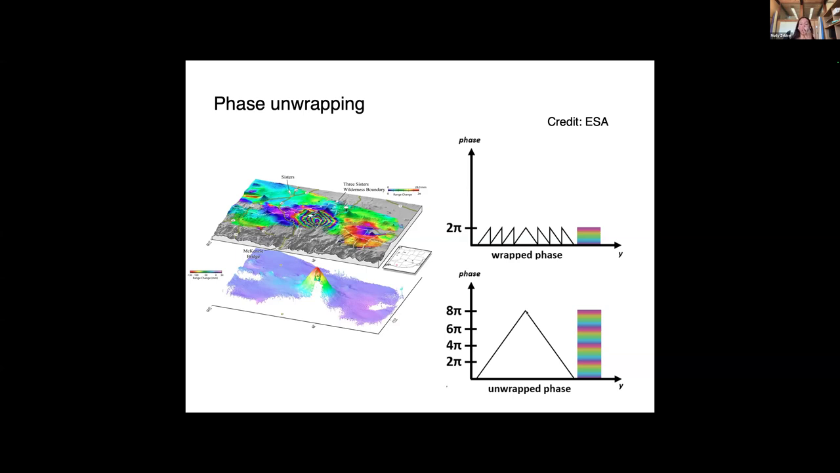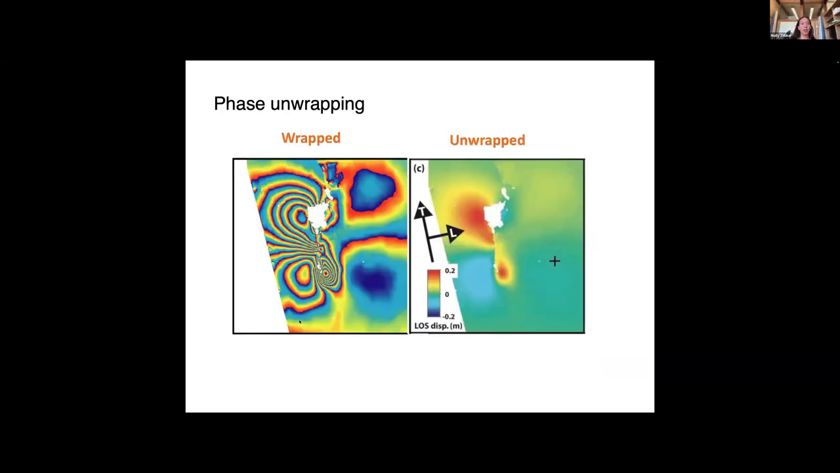So hopefully this is a little bit of a visual representation of that. So we're basically adding integer multiples of 2 pi, which represent each fringe in an interferogram. So this is an example of a wrapped interferogram with all of those fringes again. And then when we unwrap it, we get this actual displacement value from our phases.